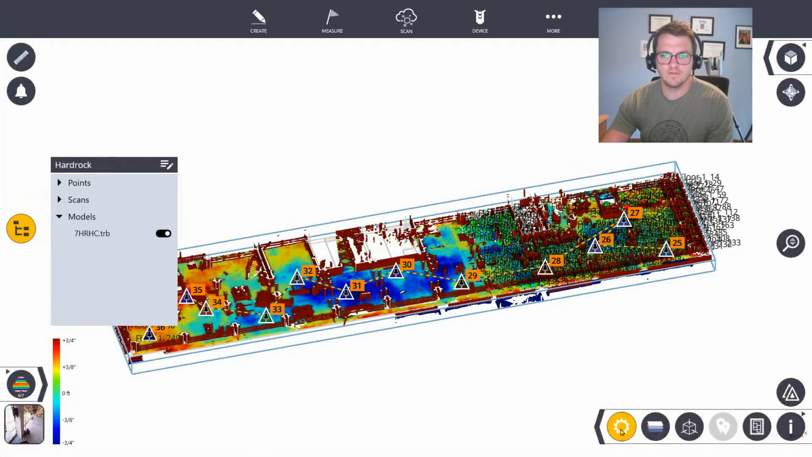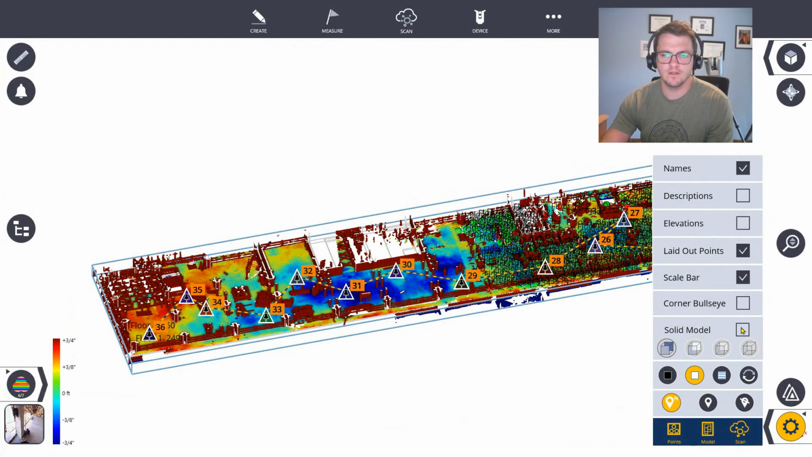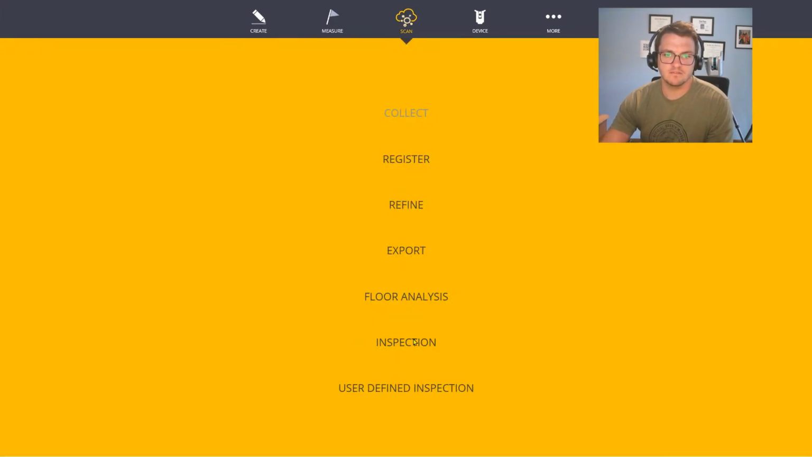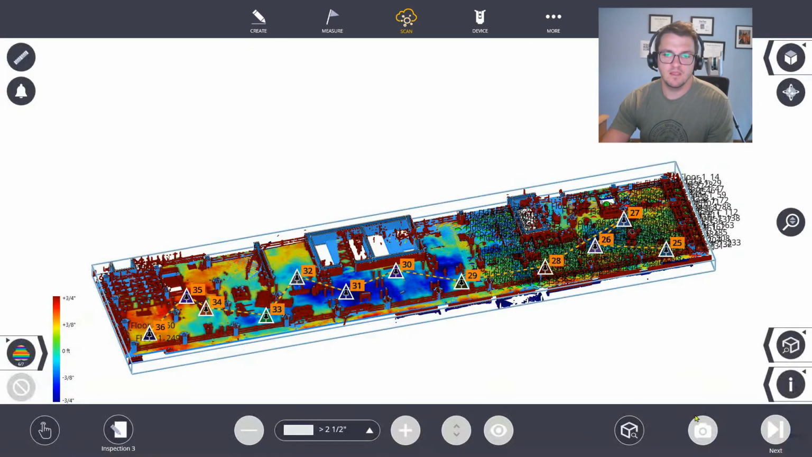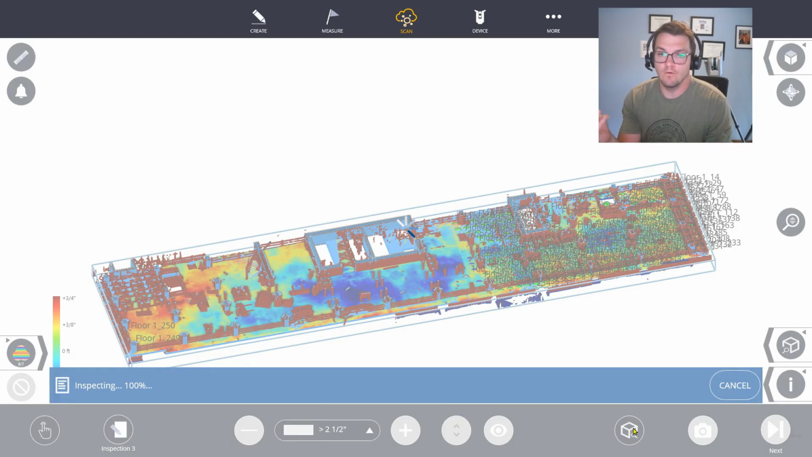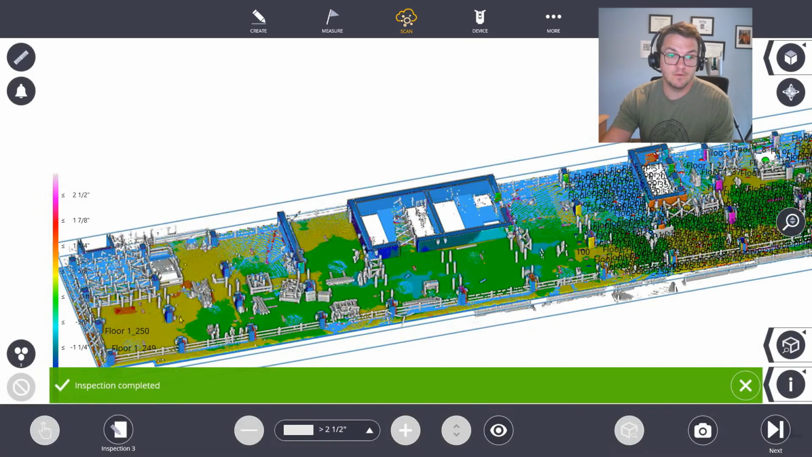So here, if I turn on the model in blue or solid model, you'll see that. I can run a scan to BIM analysis with that inspection, and that'll colorize the scan for the distance away from the model, kind of giving me a good indication of high and low, and that'll be colorized that I can share through Connect or really on a CAD or BIM platform.